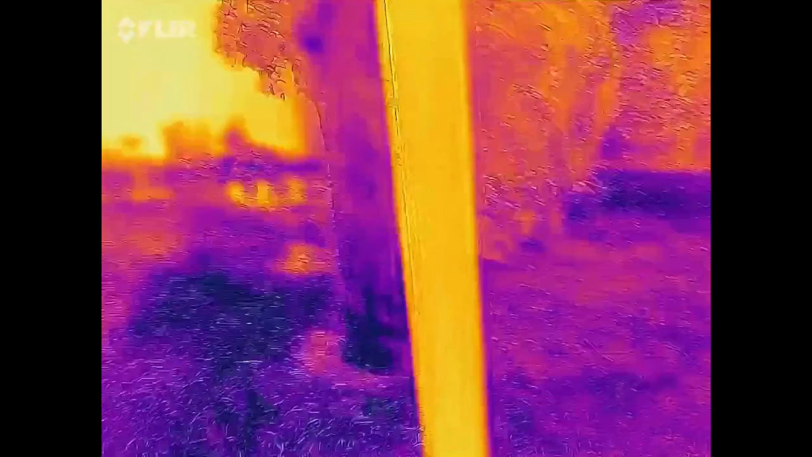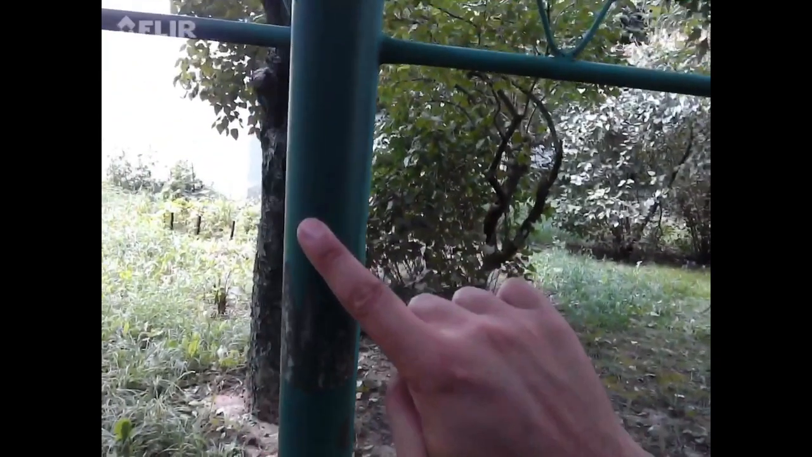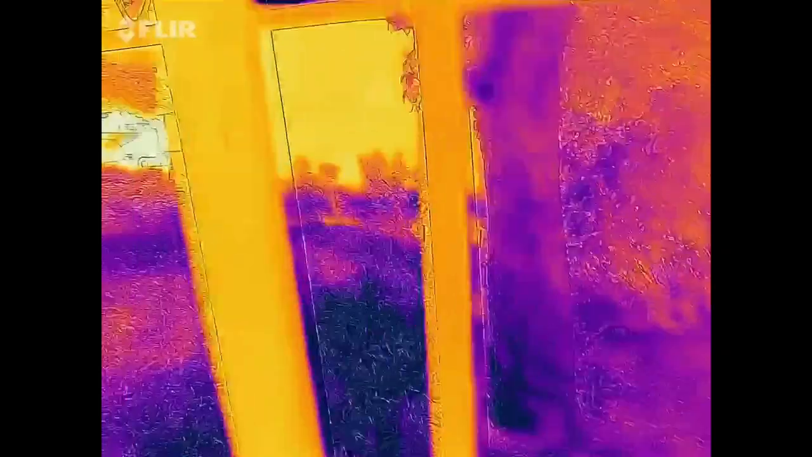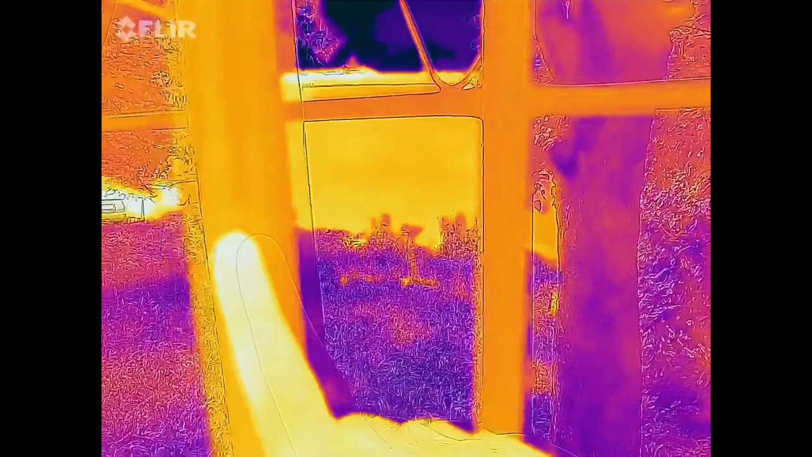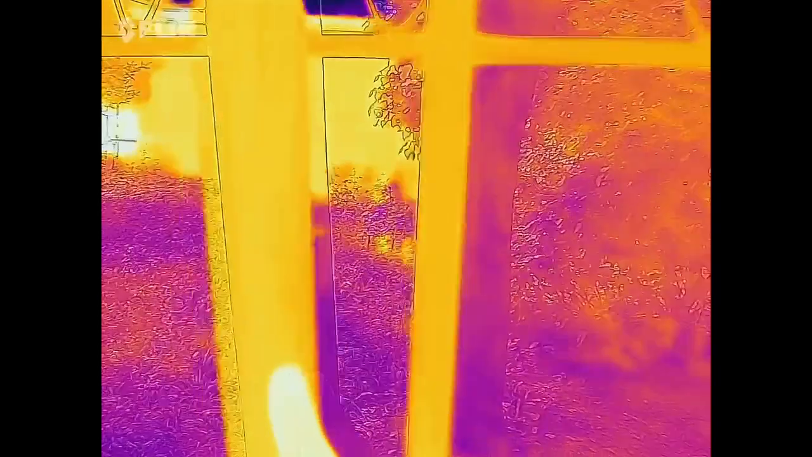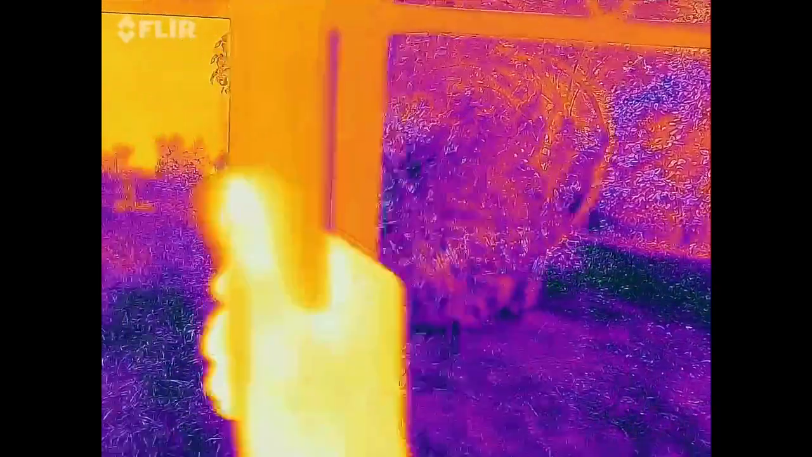I want to show you some cool tricks. You can see this metal part of the bench. It's just a normal metal bar. Obviously, if I put my finger on it, nothing visibly happens. But if I turn on the thermal, you can see how I can actually draw on the metal. Well, this is a fail, because obviously it's not so visible in the summer, but I'm going to do it here on the wood.